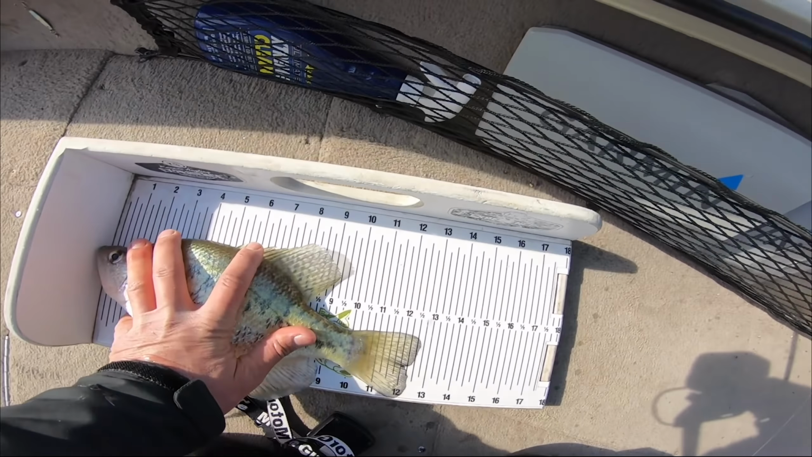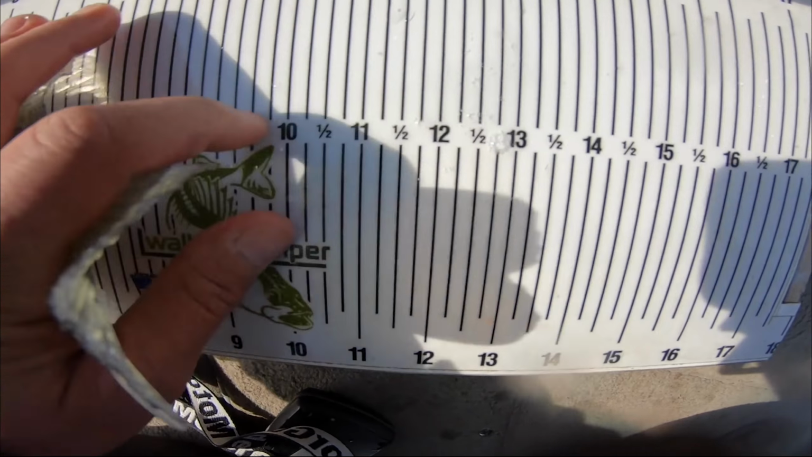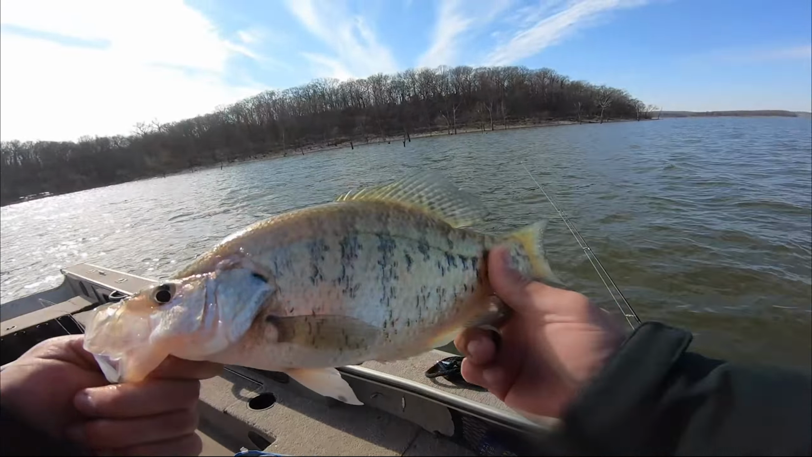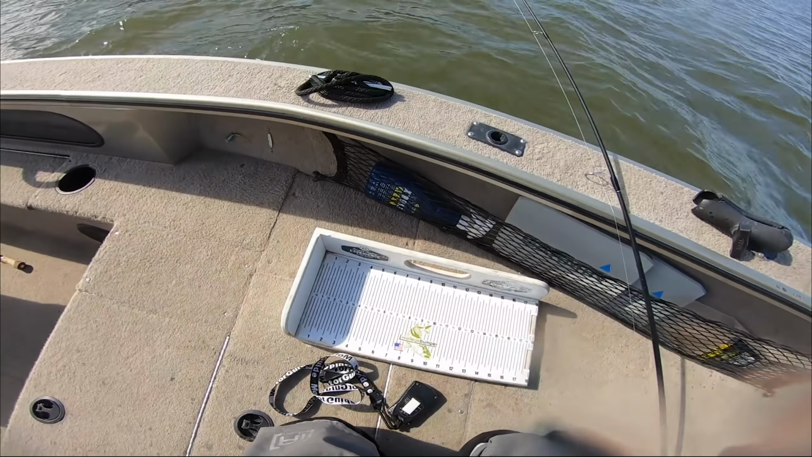Oh my God, we have 3 minutes left to catch 1 fish. Okay, 13. Dude, all right, I get it. Crappie in cold water are pissed off. Number 19 is a nice 13 incher.